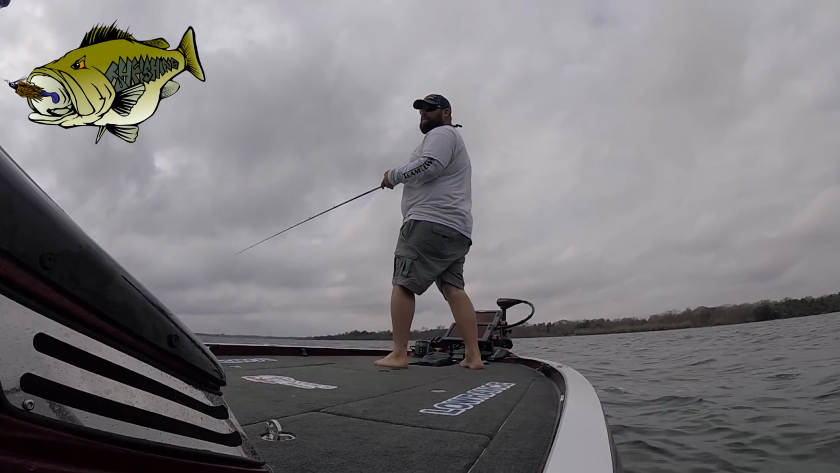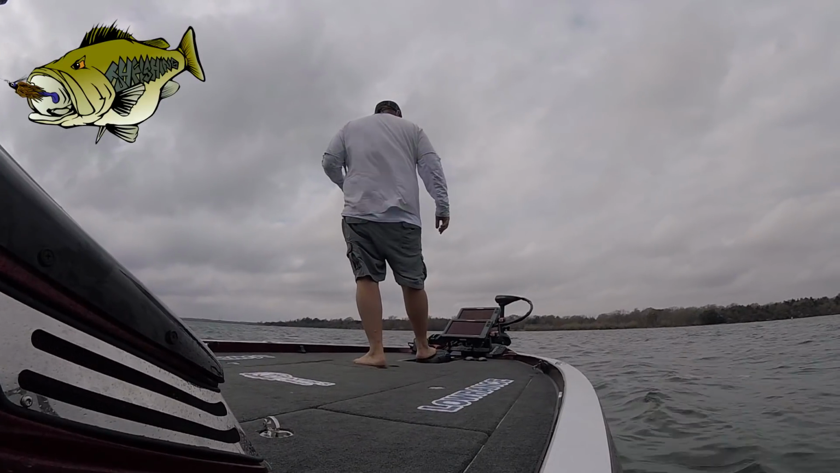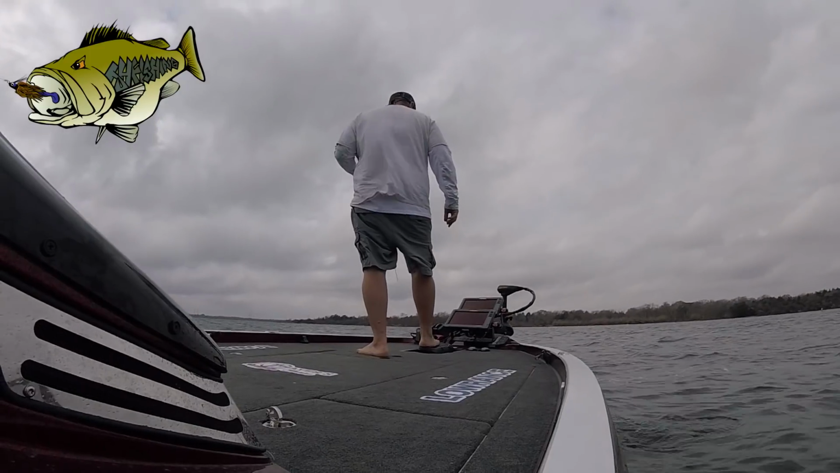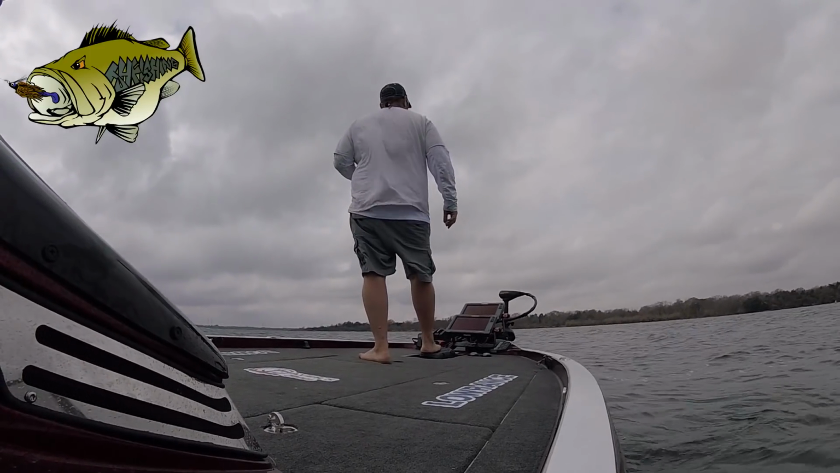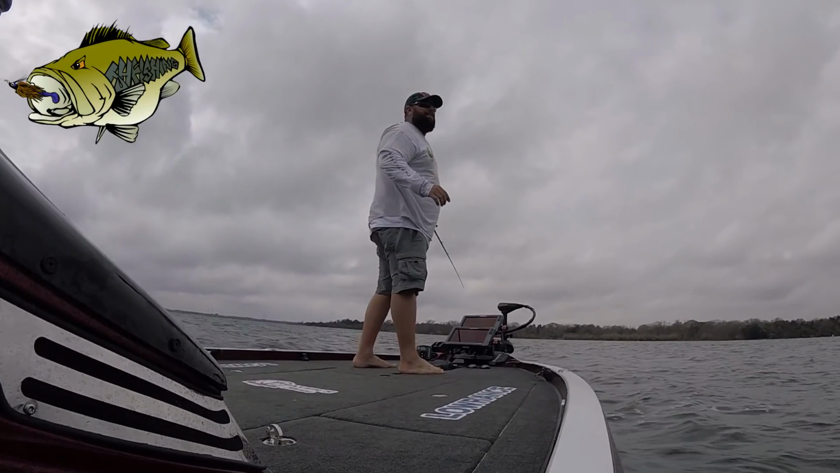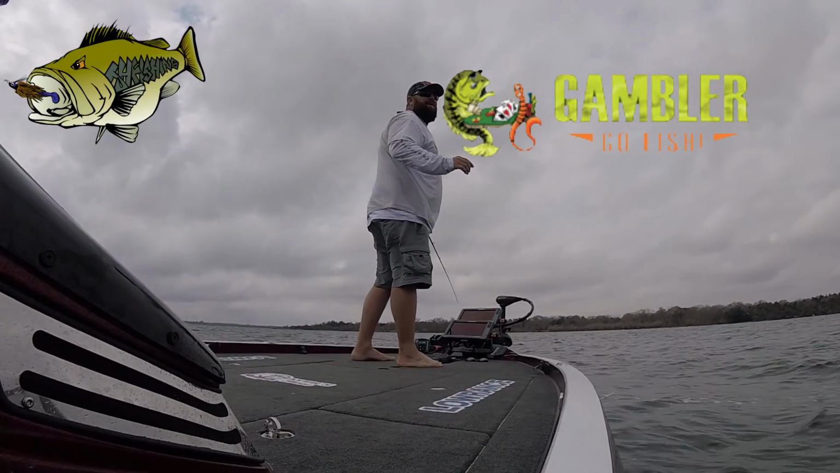We're going to be dragging through some fish in about 15 seconds, I think. We got a 1/2 ounce brass rattle weight on there from Gambler with a 10-inch green pumpkin Gambler ribbon tail worm.